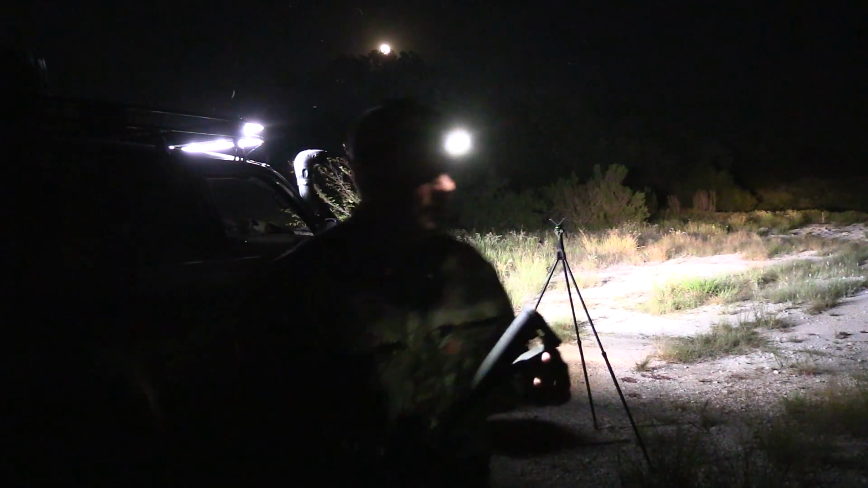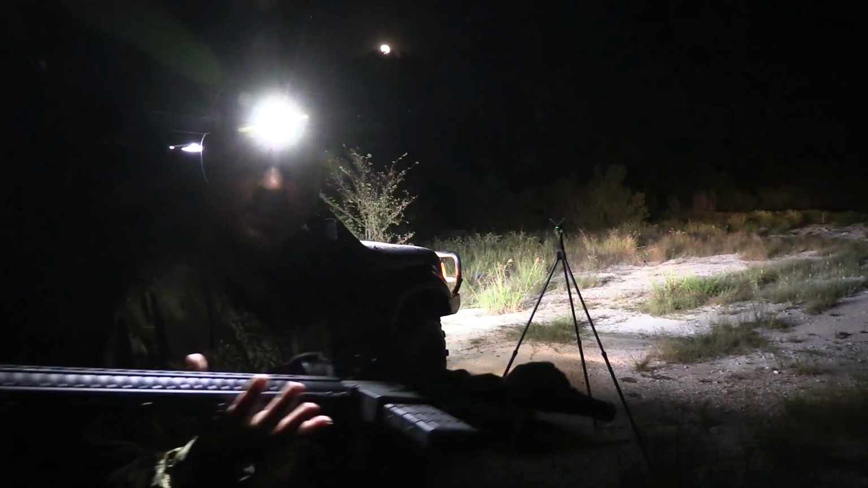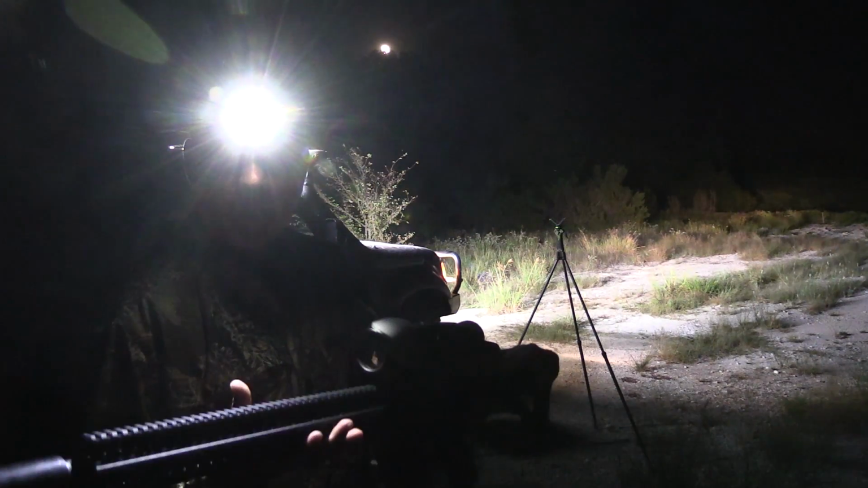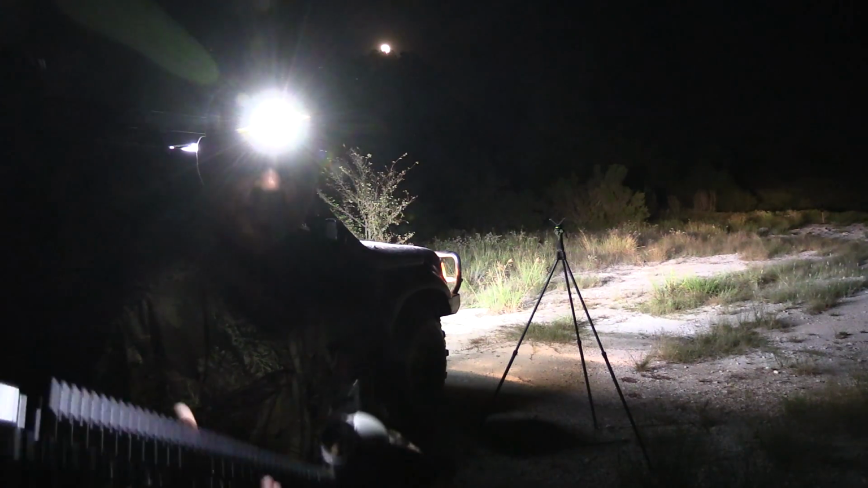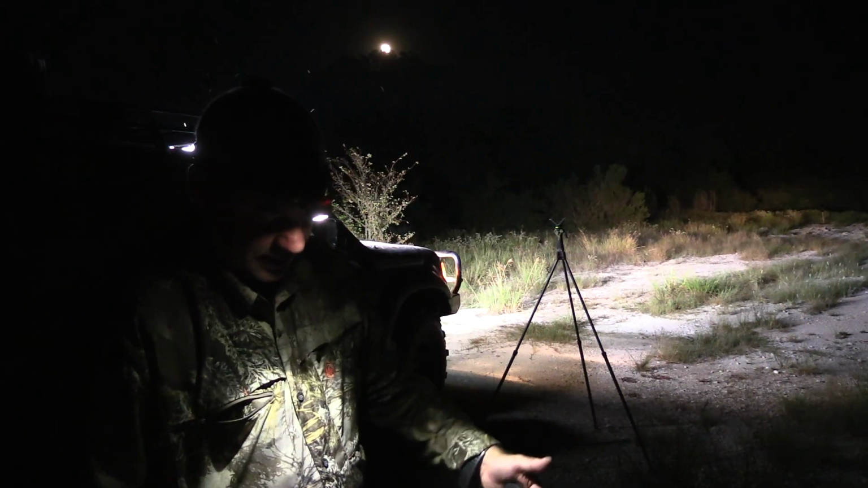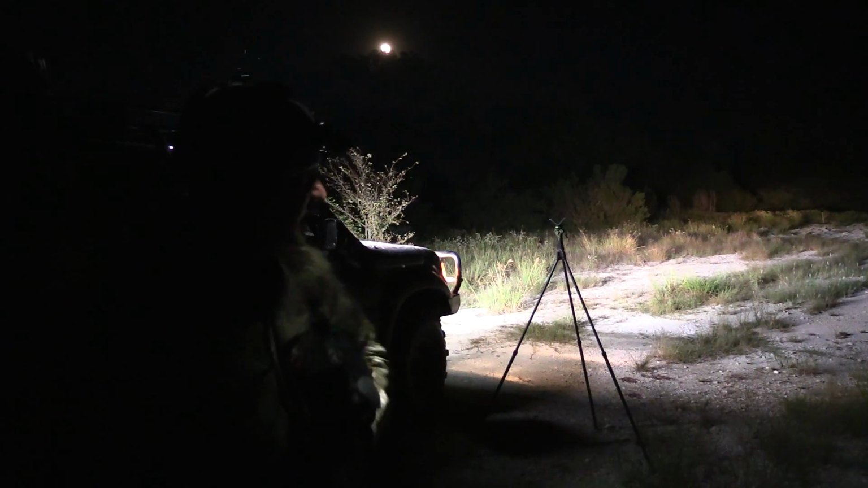Hey guys, we got out here a little bit late tonight. We are going to be shooting the CMMG 458 Anvil. I've got some new bullets, Black Butterfly 300 grain Nosler Spitzer tips. So we're going to just check for zero real quick. Got some blue steel targets down here that we can see real good with the thermal. So it should be pretty good.